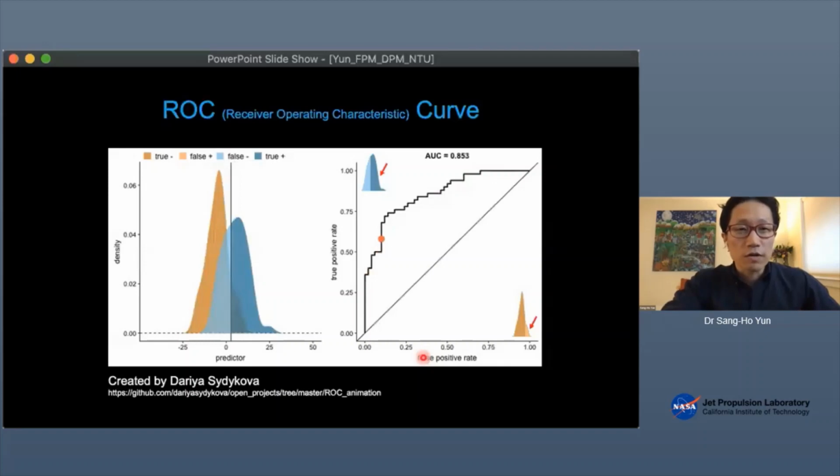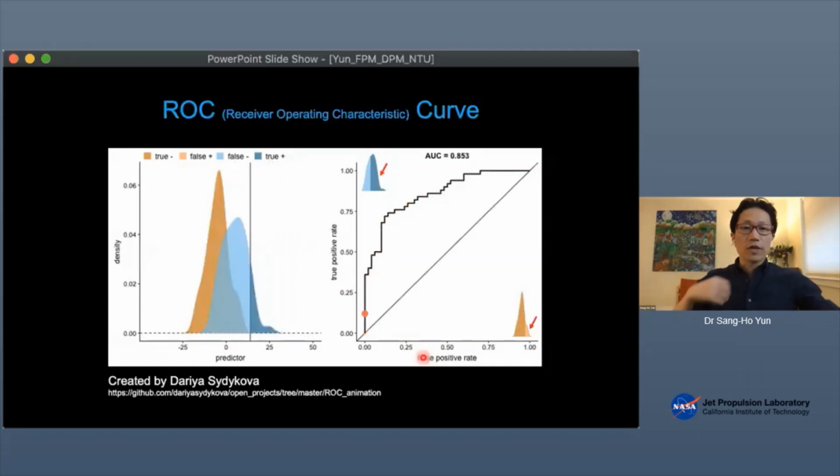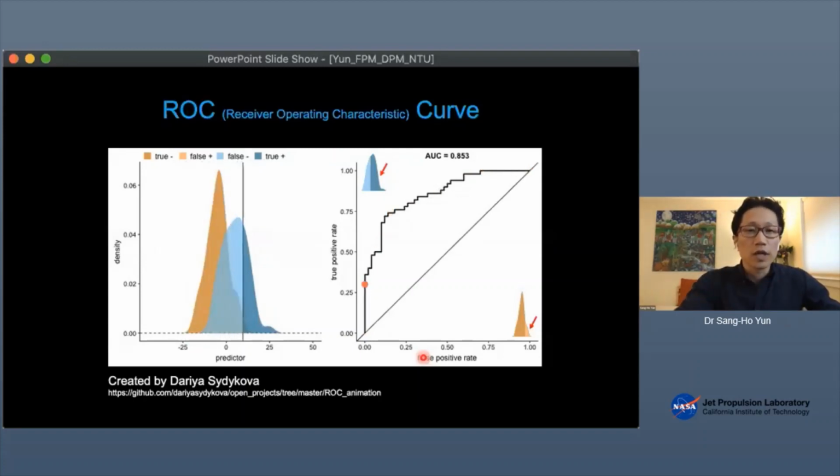The ROC curve, or receiver operating characteristic curve, is commonly used as a metric for binary detectors. Here is a signal distribution and a noise distribution, and this is your threshold, above which you mark it as damaged, below which you mark it as not damaged.